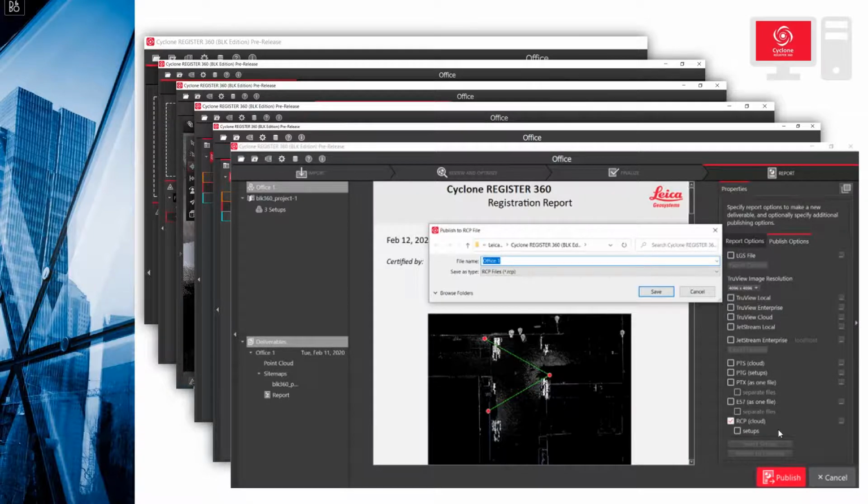But there is also TrueView to be able to view the cloud in a web browser. You can export to PTS, PTG, or PTX. Those are common formats, as well as, if at the end of the day we want to create an Autodesk ReCap file, that is also available to you right from Cyclone. So you don't need to take this data to ReCap or anything. You can export it right from Cyclone in a ReCap format. Today, the data set I have is going to be an export using the LGS file.